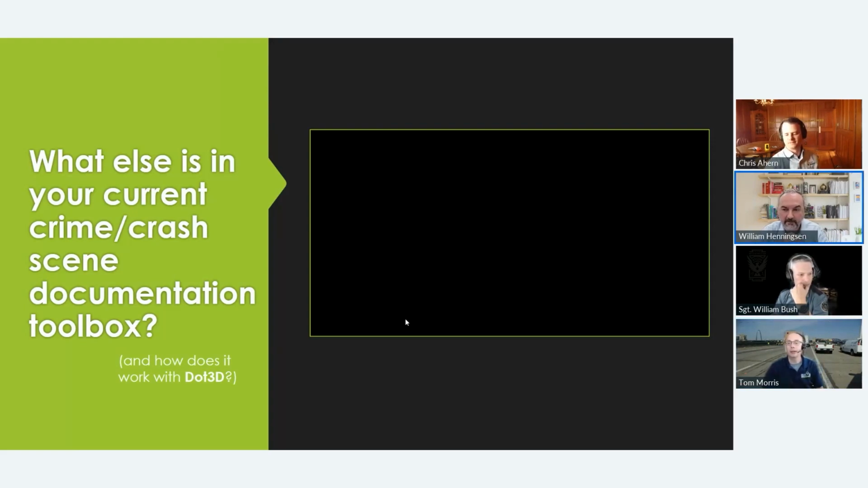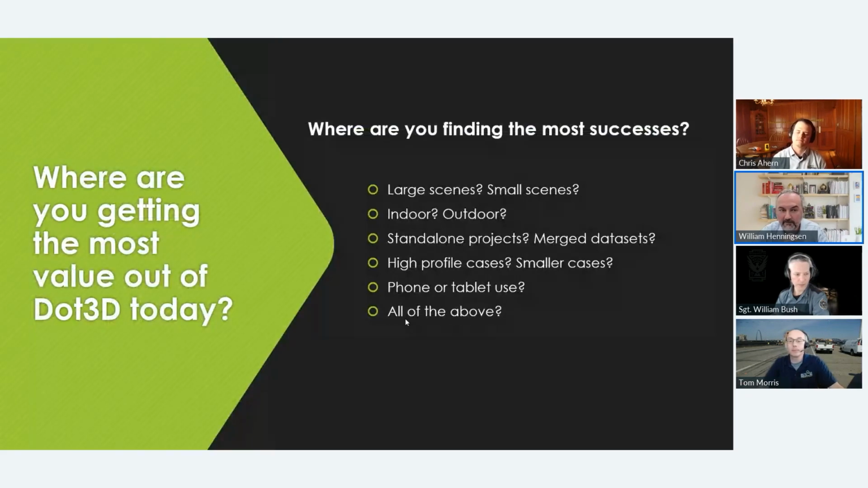That pause feature is super helpful as well, right? Because you're getting constant interruptions, at least we are on crime scenes, with new information. People walking up to me wanting to point out something that they just found, right? And I don't have to start a new project or interrupt anything. I just pause it and move on.